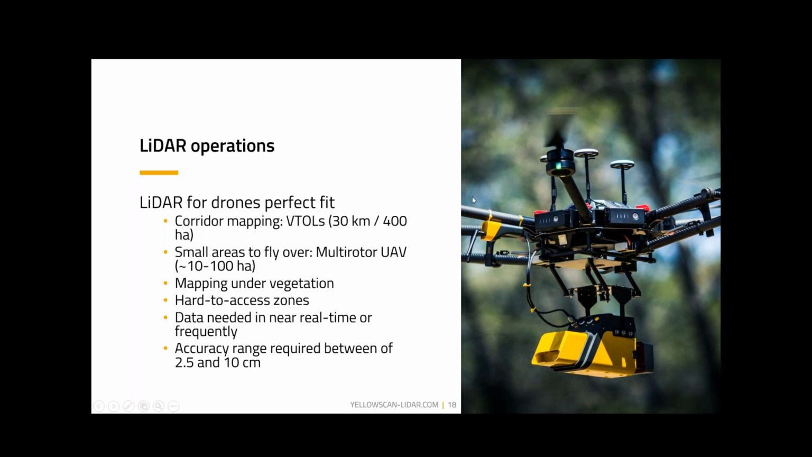But suffice to say that a mapping system with a VTOL, some type of a fixed wing vertical takeoff and landing, easily 30 kilometers in a session, 400 hectares in a session, wouldn't be anywhere near unreasonable. Smaller areas, if you've got a multi-rotor, any of the multi-rotors out there, 10 to 100 hectares is a pretty good sweet spot, although we've certainly had people flying much larger areas with those multi-rotors as well.